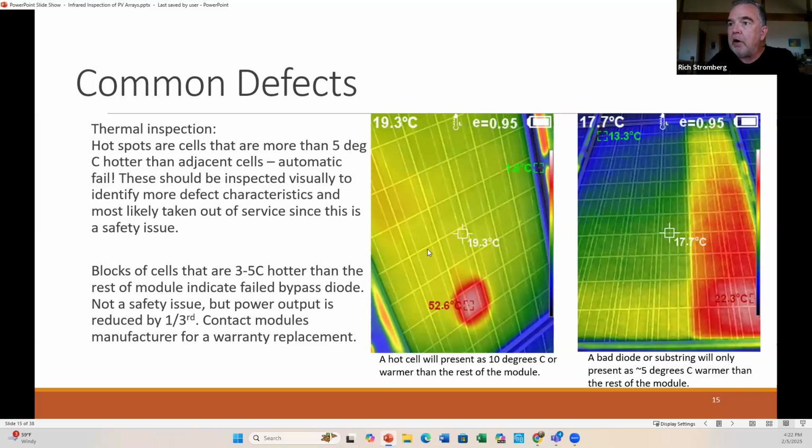So yeah, we define a hot cell as any cell that's more than 5 degrees hotter than adjacent cells. And so this is a hot cell. You can see the rest of the module is averaging 19.3 degrees Celsius in this range, but this cell here is 52.6. So you've got 32 or 33 degrees hotter on that cell.